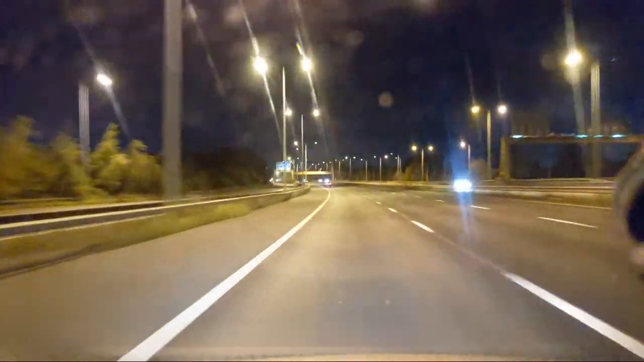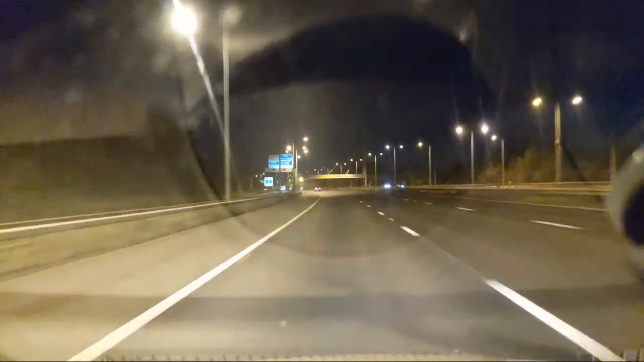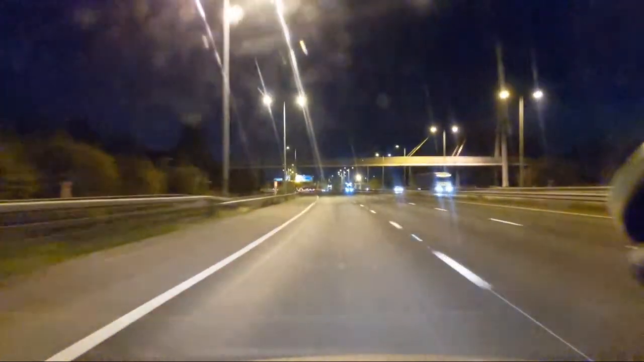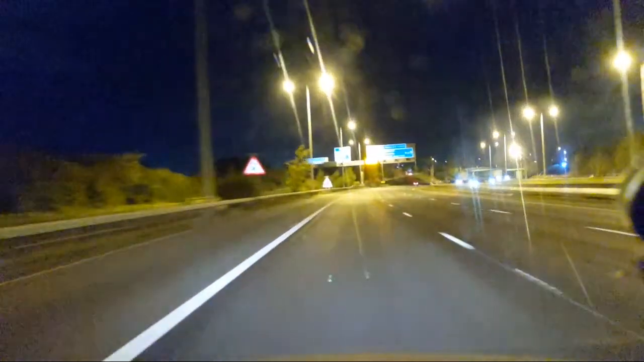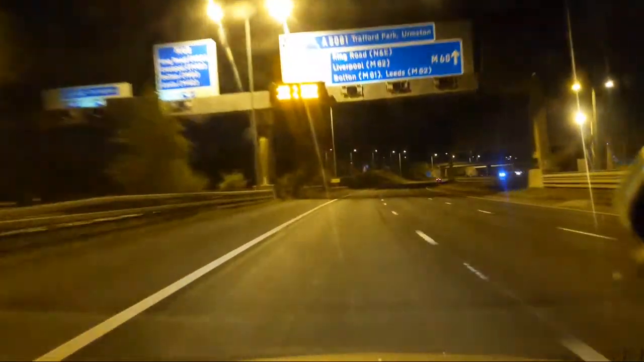So next big bridge is coming up. And here it is. I think between the bridges is the Boathouse thing, Harrington Boat Yacht Club or whatever it is, but another fantastically big bridge. I could be wrong. So we've got Trafford Park and Urmston.